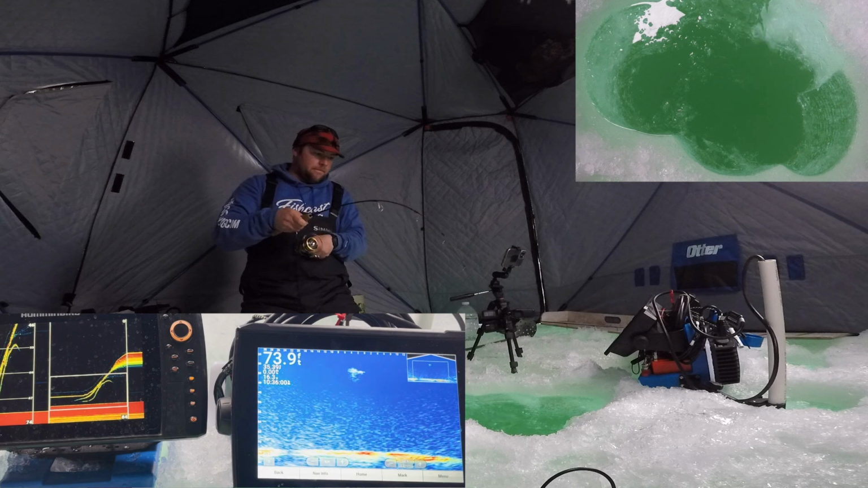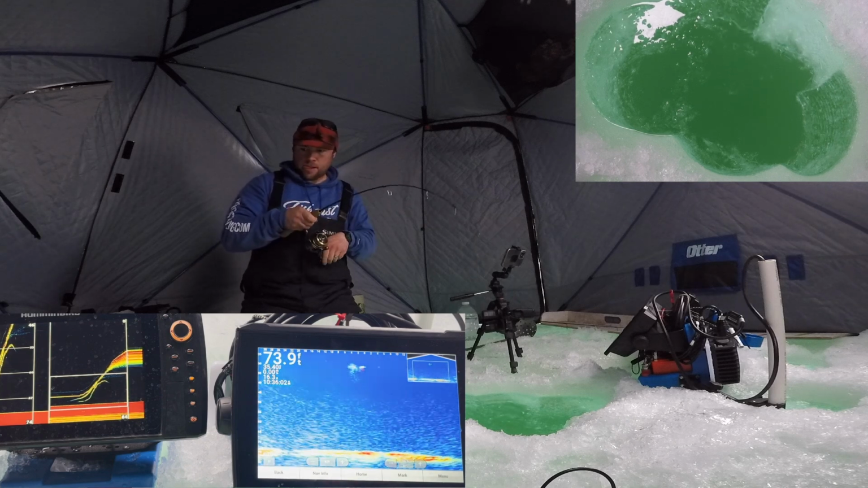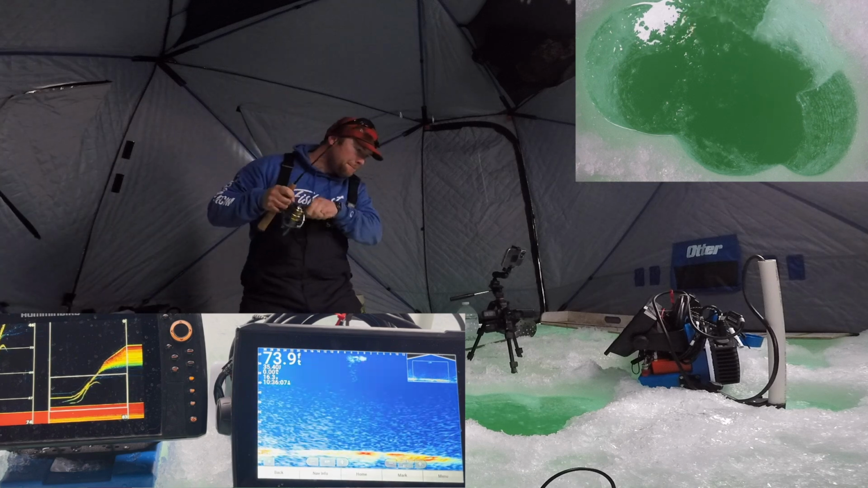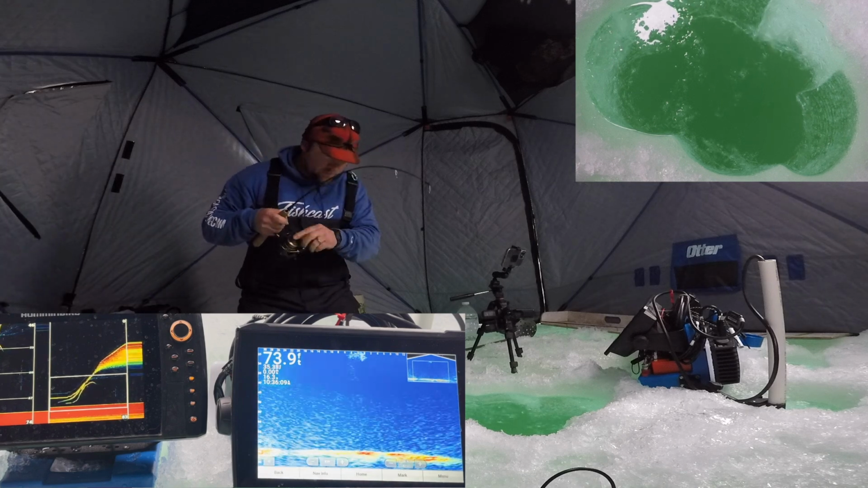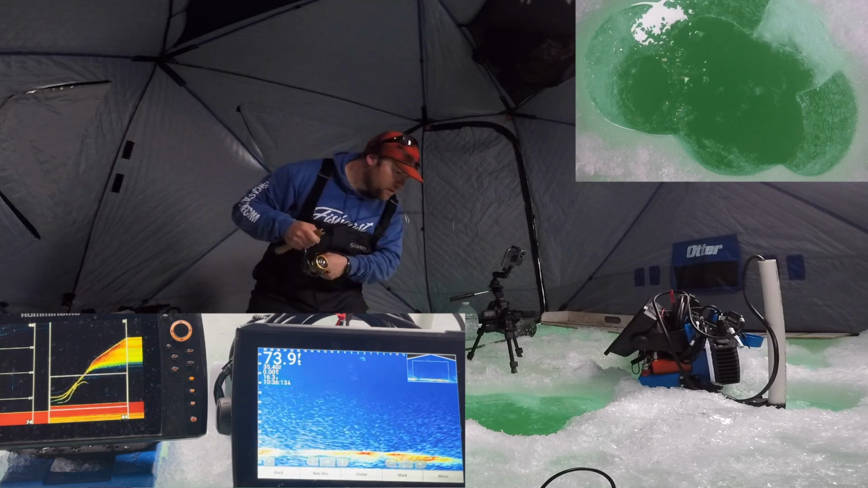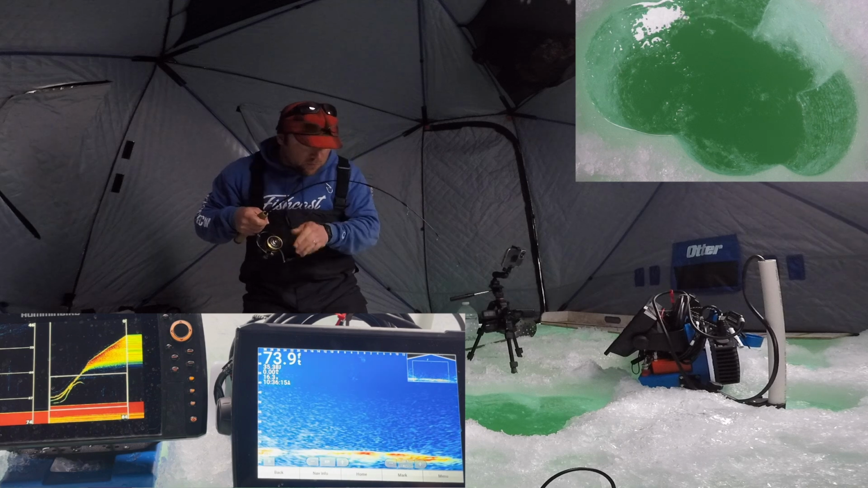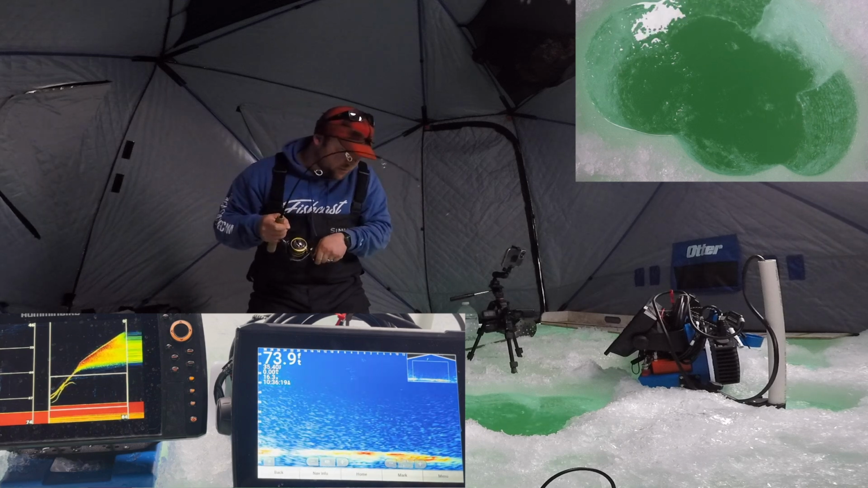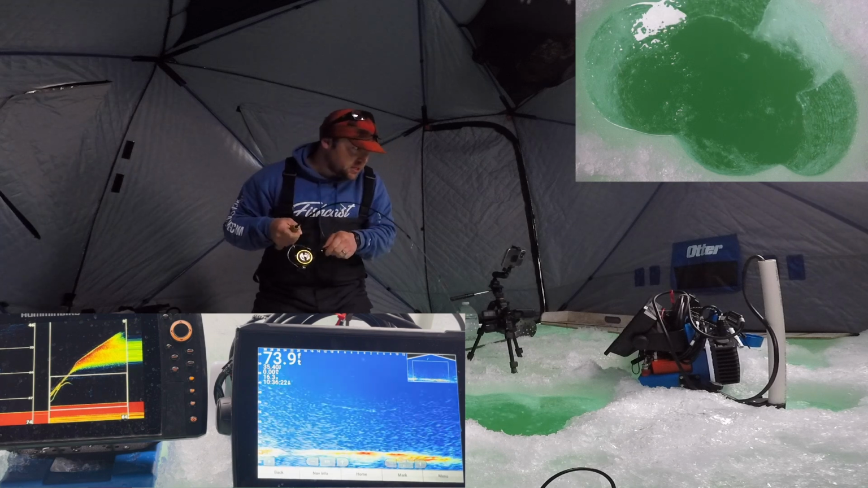That's cool. It's a little guy. We'll find out. First one on this came on the swim bait. Little 3.5, little paddle tail, 3.5 inch Kitech Easy Shiner.